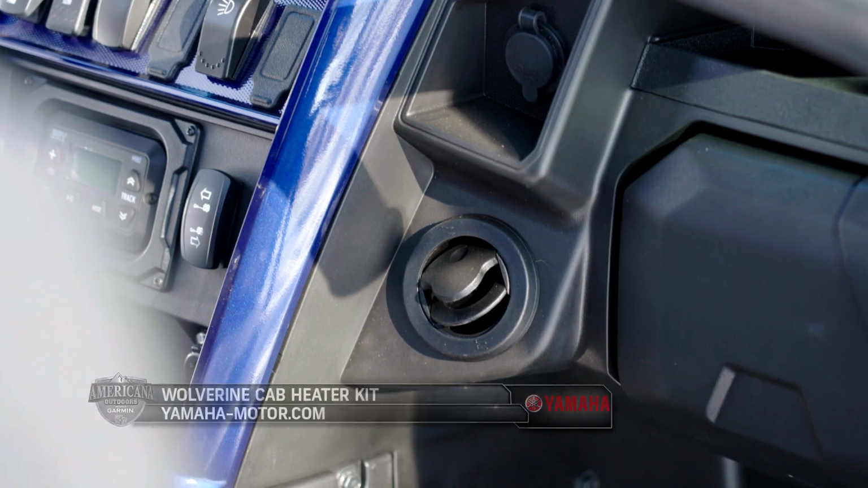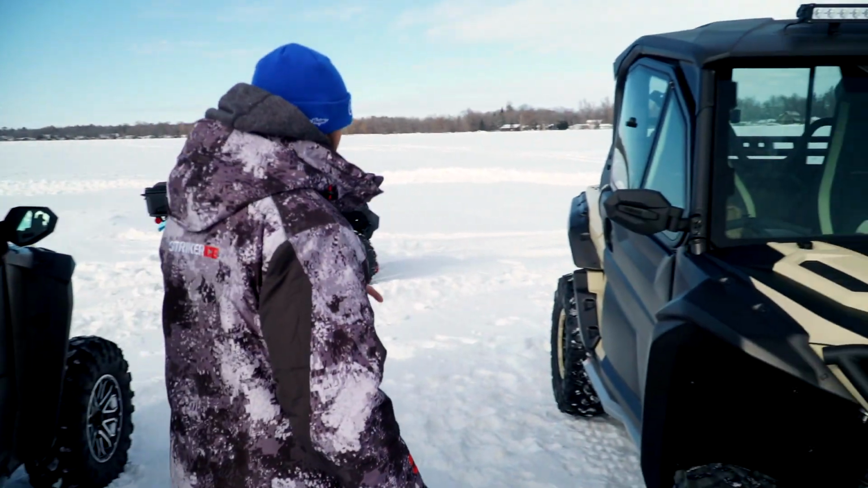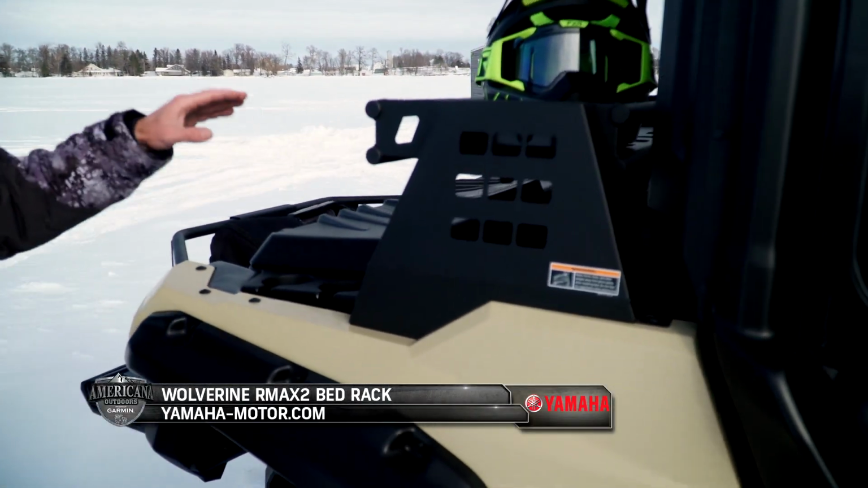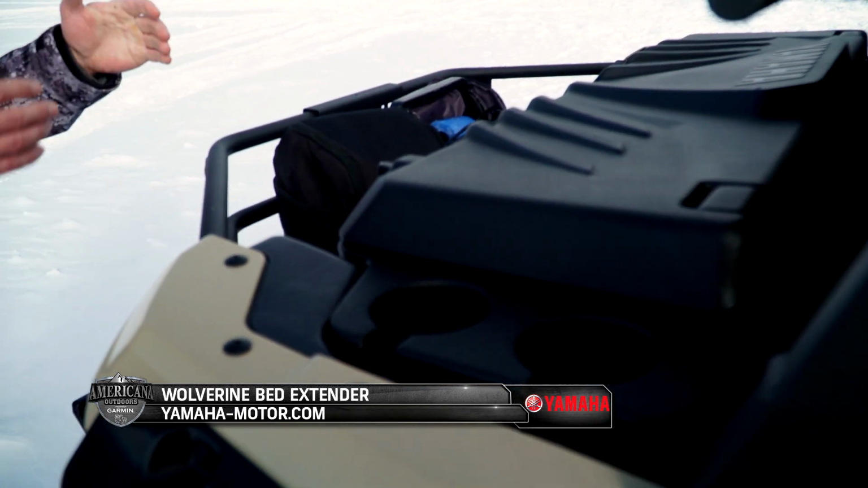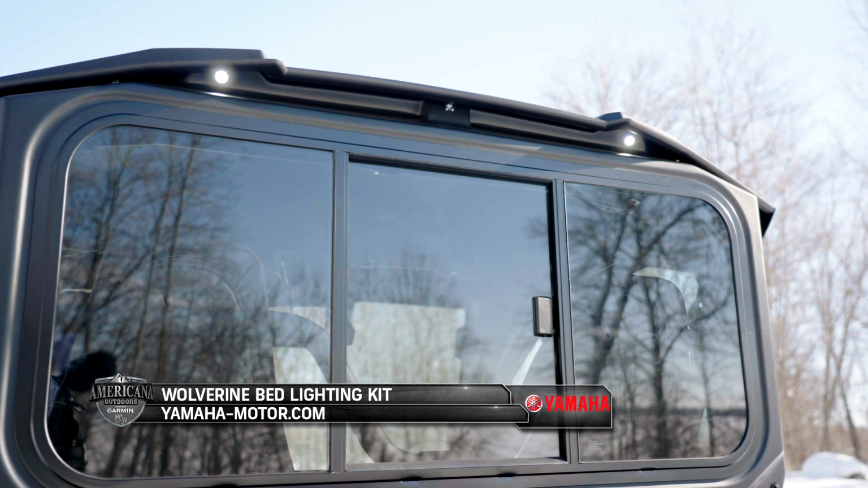Keeps you fully sealed, fully comfortable. We figured we'd even throw in a couple of accessory lights here on top of it as well with our light bar. Another cool thing as well that you can see on the back side of our RMAX 1000 XTR, we've got our bed racks, we've got the storage box as well, and even the bed extender. So Garmin guys are dropping all their gear inside here on top of the fishing poles. I mean, just so much extra space. We've got bed lights on up in the interior there of the RMAX 2.